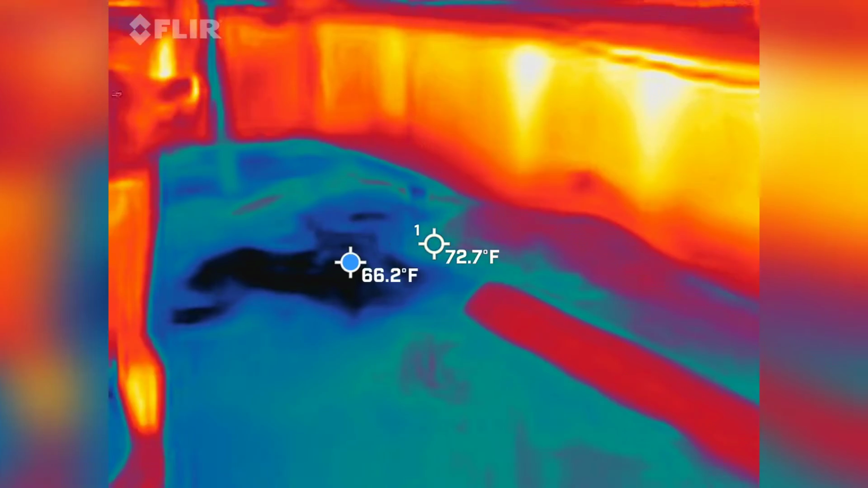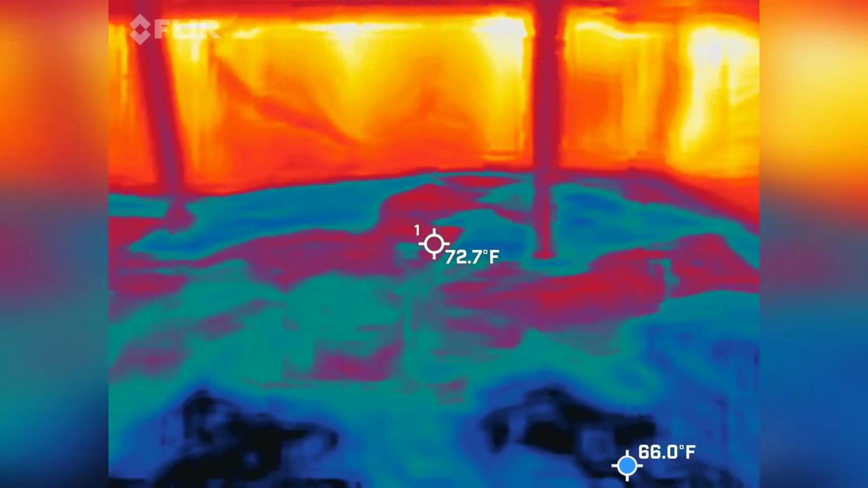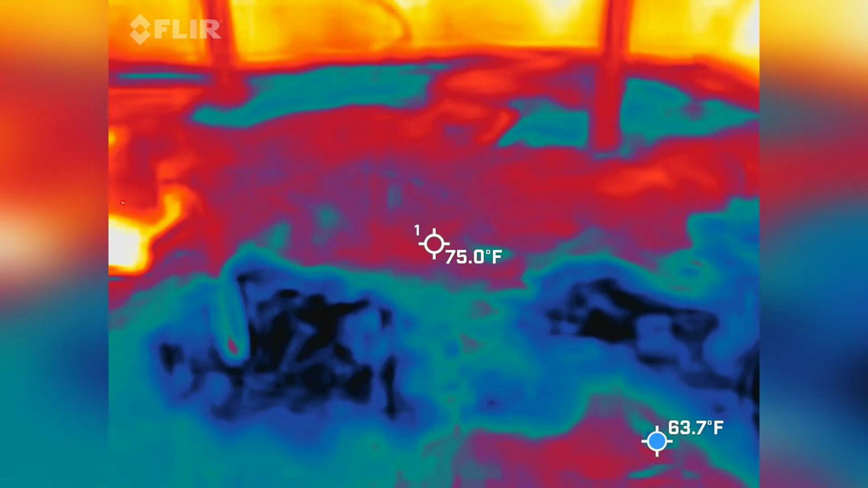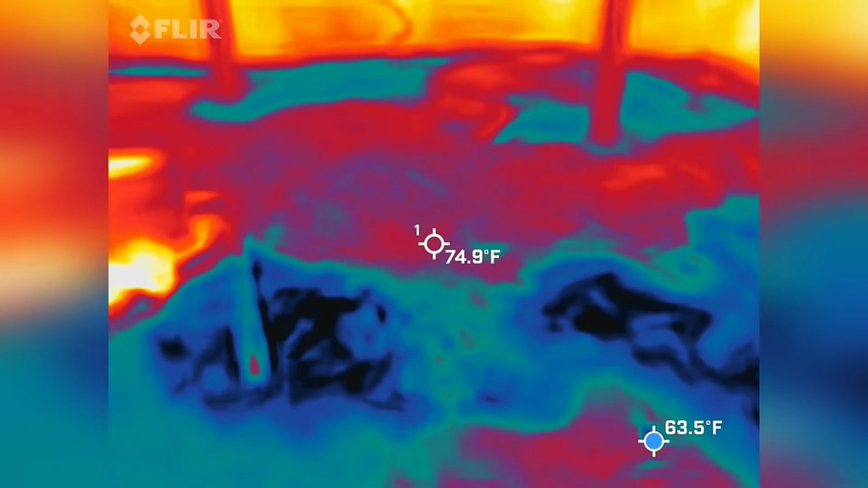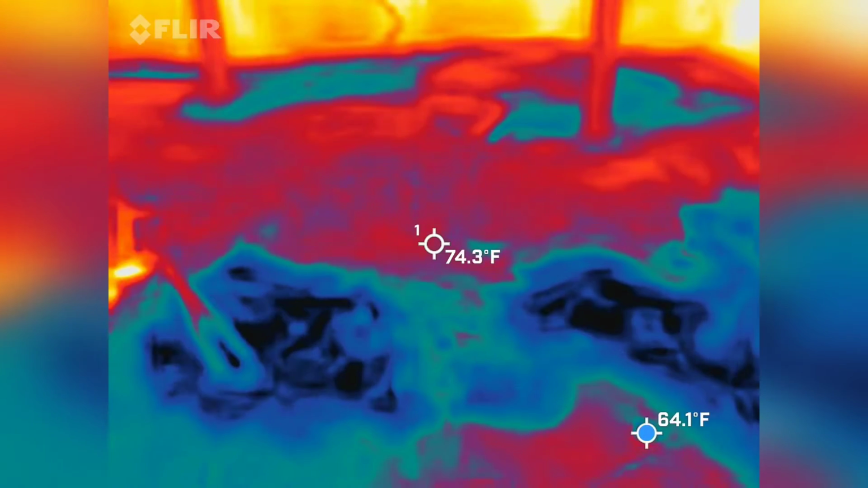What's going on, bro? This is weird, this part of the wall here is the coldest area in here. What's weird, there's only one song that comes in clearly, it's Lean on Me, and then the other word that came in clearly was sacrifice. Everything else is just static.